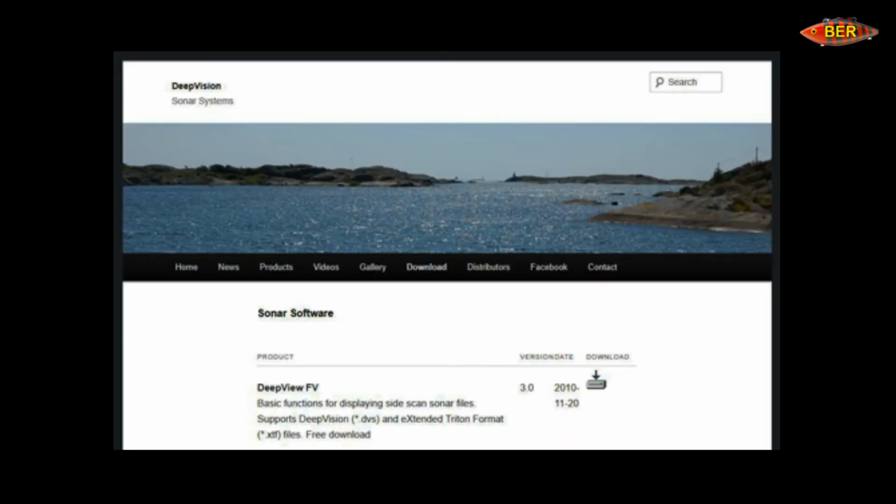The next program we're going to need is going to be called Deep Vision. If you go on Google, do a Google search for Deep Vision .SE sonar systems. It'll bring up their website. On the website, go to the download page, select sonar software, and you'll see a small icon to the right. It'll say download. The program will be Deep View FV. That's the one you want to download. There's some sample files at the bottom called Scan 1 through Scan 4. If you want to download those, you can play with those until you have a chance to get on the river and do your own recordings.